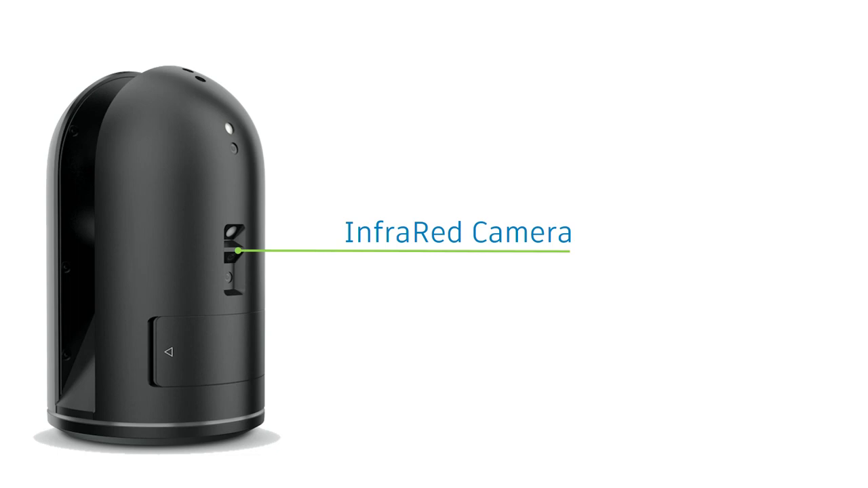So some of the higher end scanners have had infrared. There's 1 or 2 that I can think of. This is the first one in the lower price range that has added the infrared camera. So we're still really exploring what people want to do with an infrared camera.